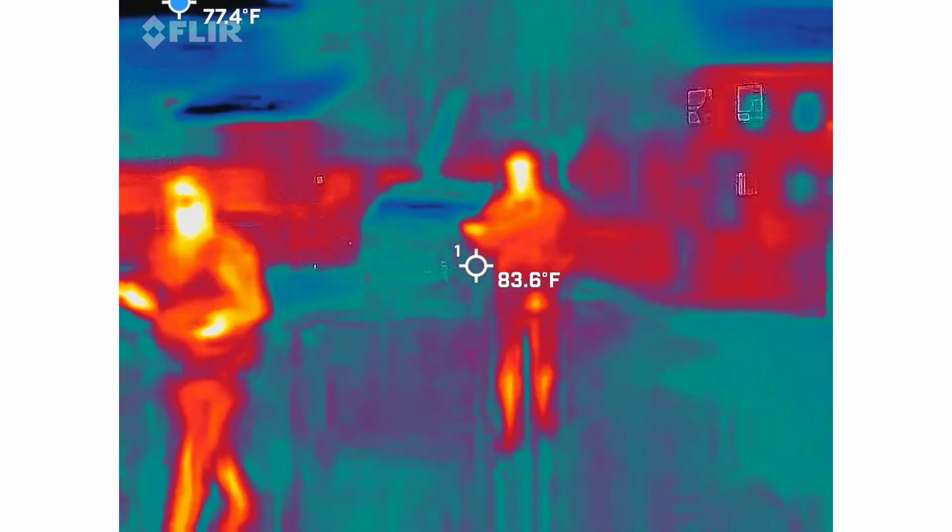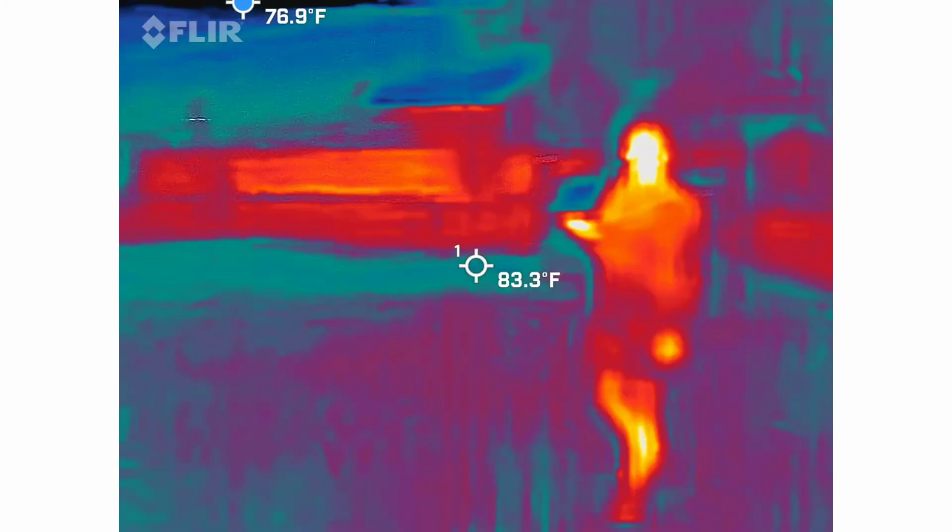My thing was flashing up to yellow over here. Okay. Yeah.